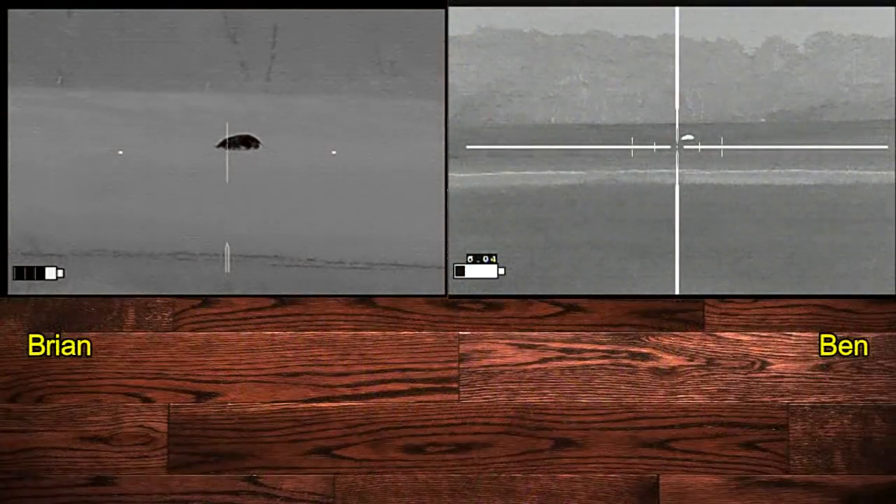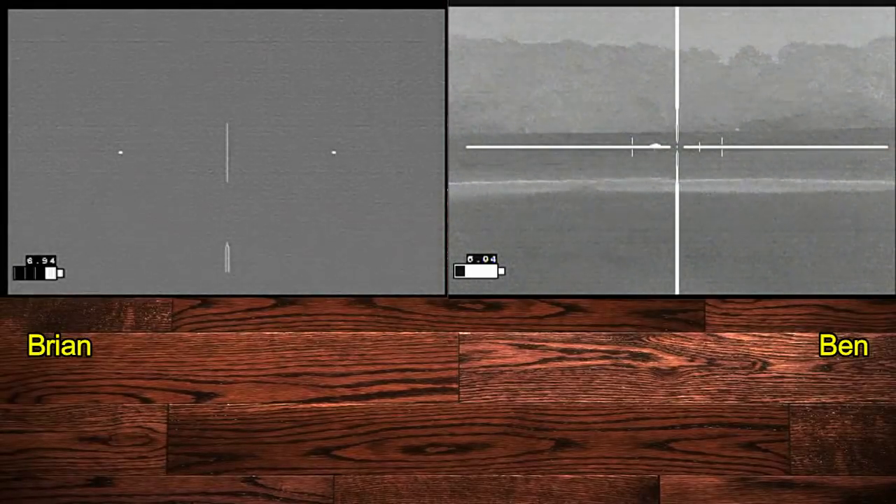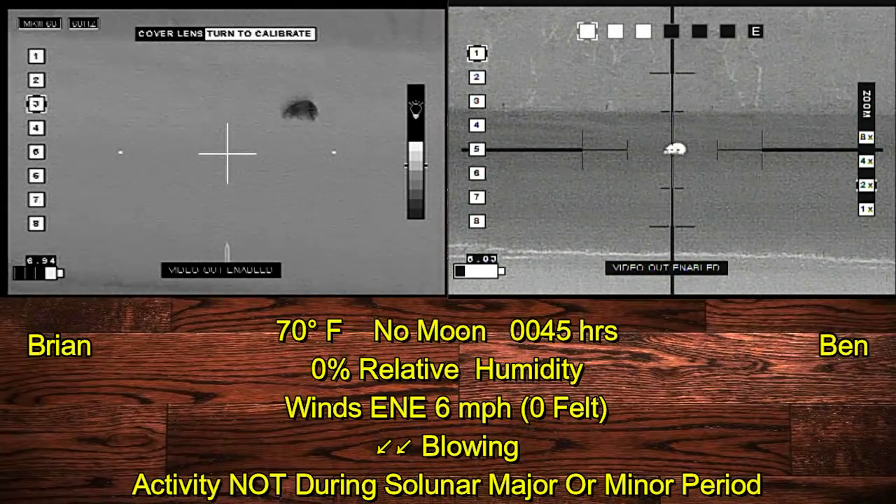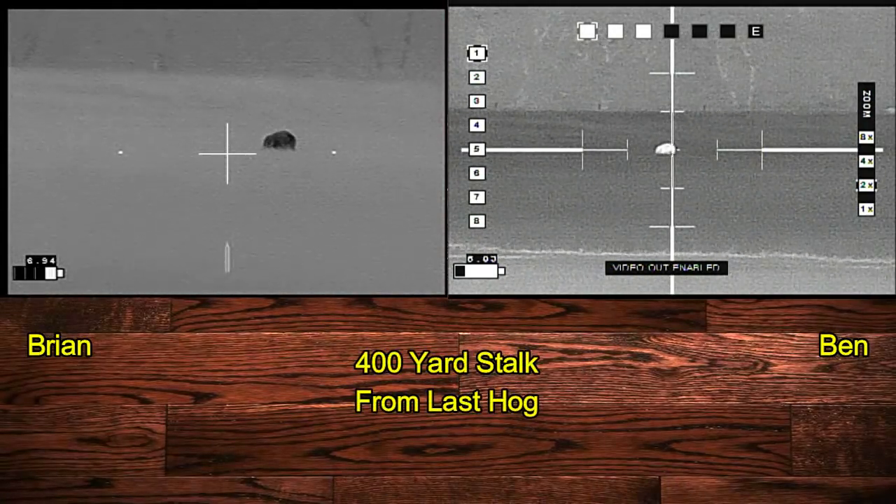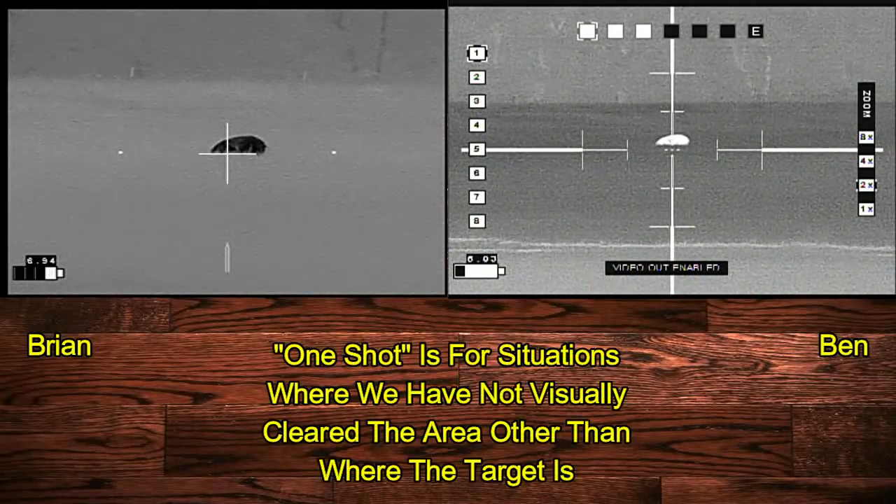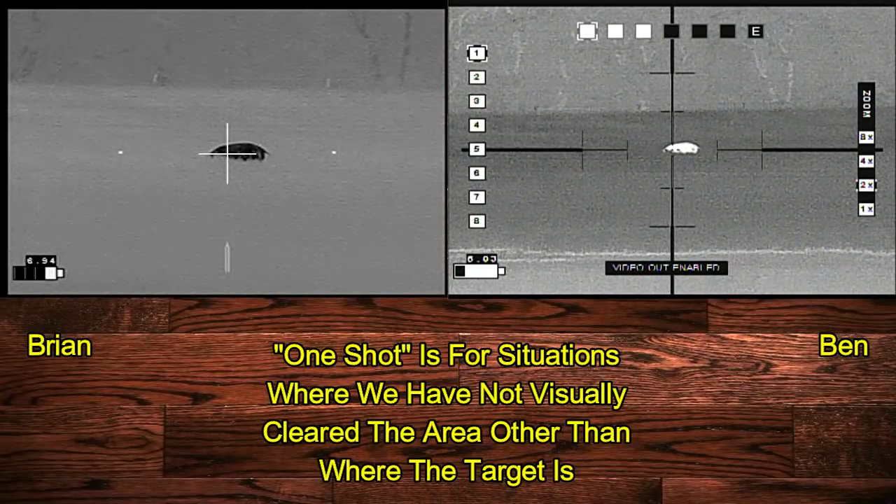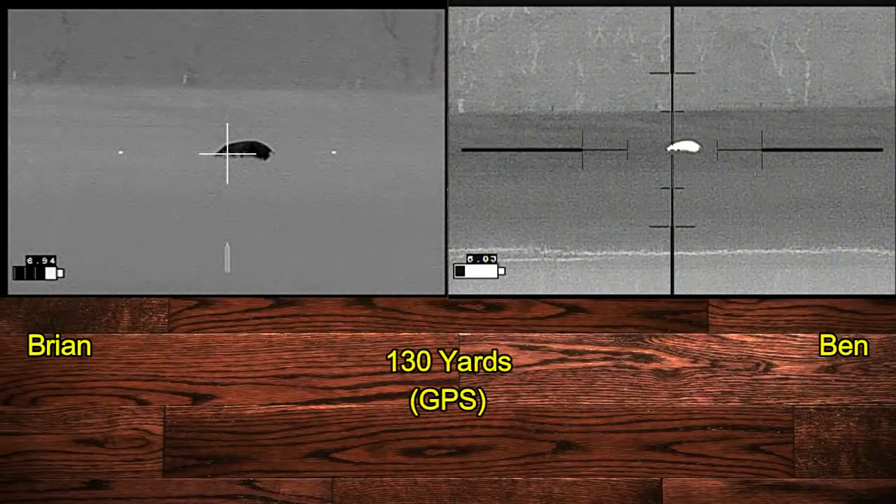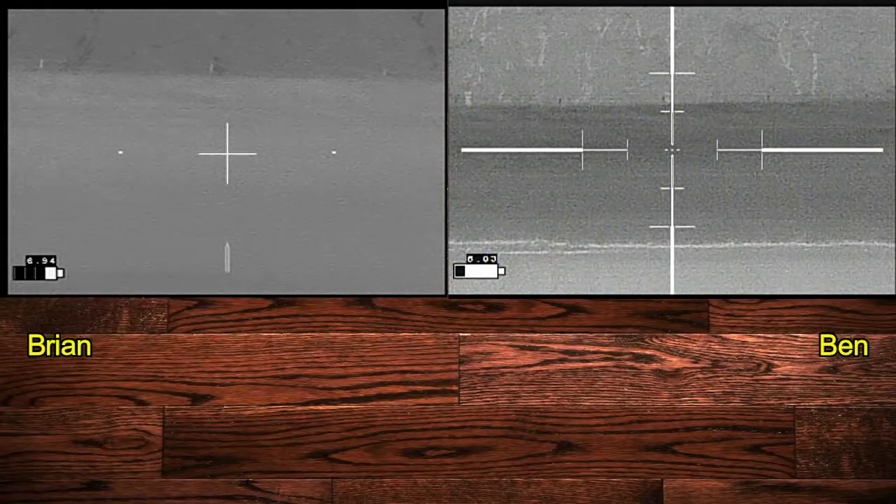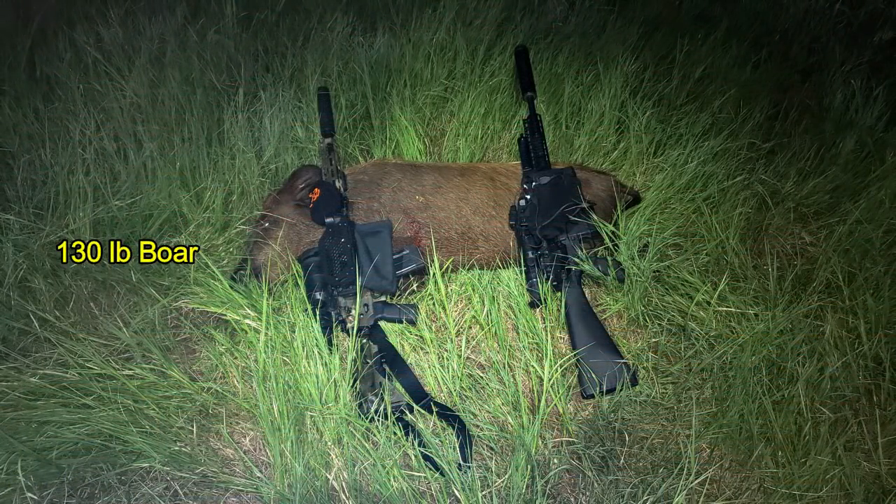We headed off in the direction that we'd seen another hog. Poke from here. Now let's move up some. We're right next to a tank. This will be 1 shot, okay? 1 shot. Is the shooter ready? Shooter's ready. 3, 2, 1. Again, the tandem shooting works very well for a 130-pound boar.